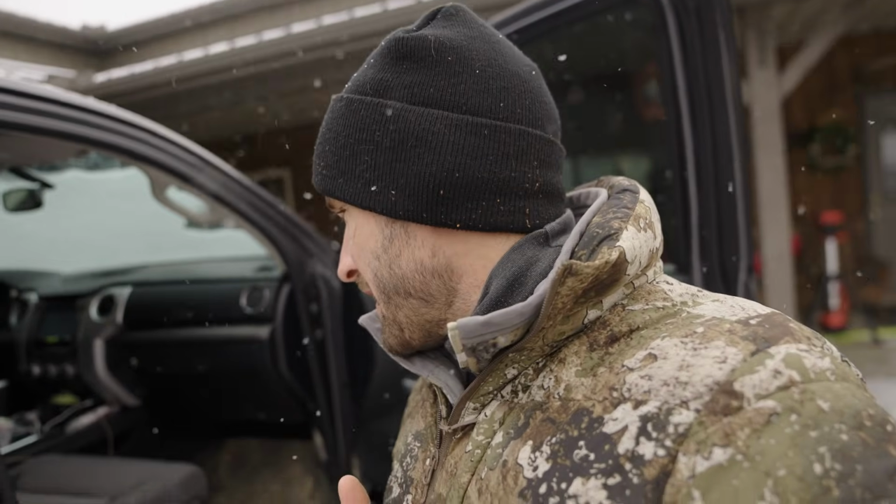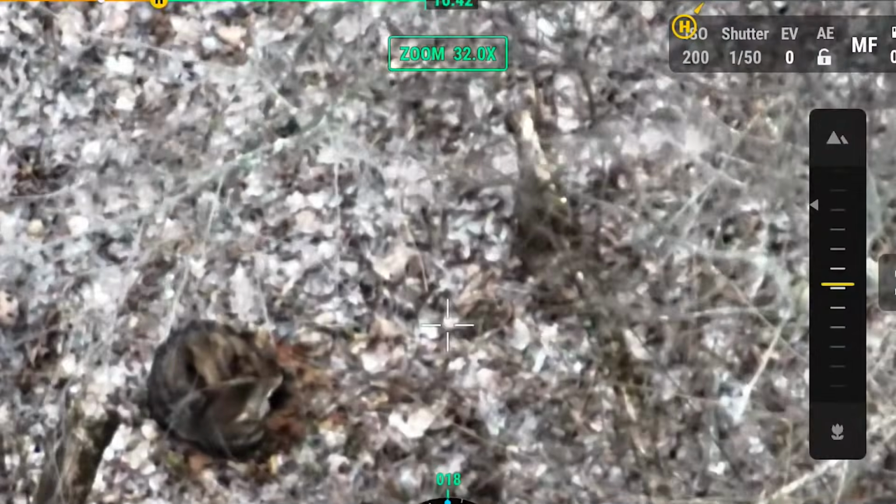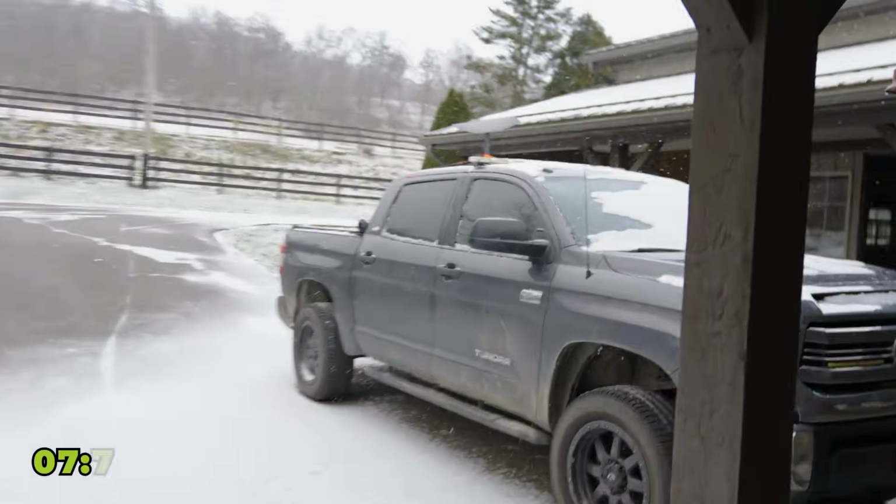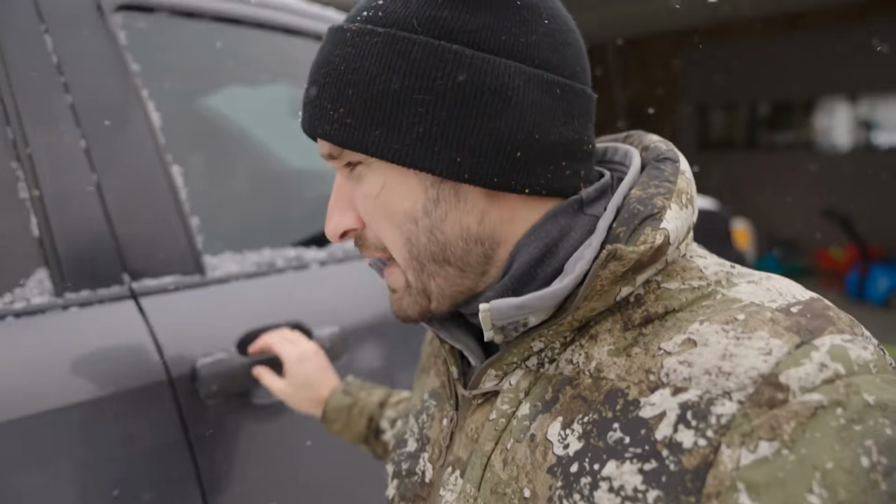It is Ohio gun season, and we got phone calls coming in. Let's go. It's cold, it's windy, it's winter. There's a coyote. Oh, would you look at that? It is snowing. Yes, it is snowing right now in the great state of Ohio.